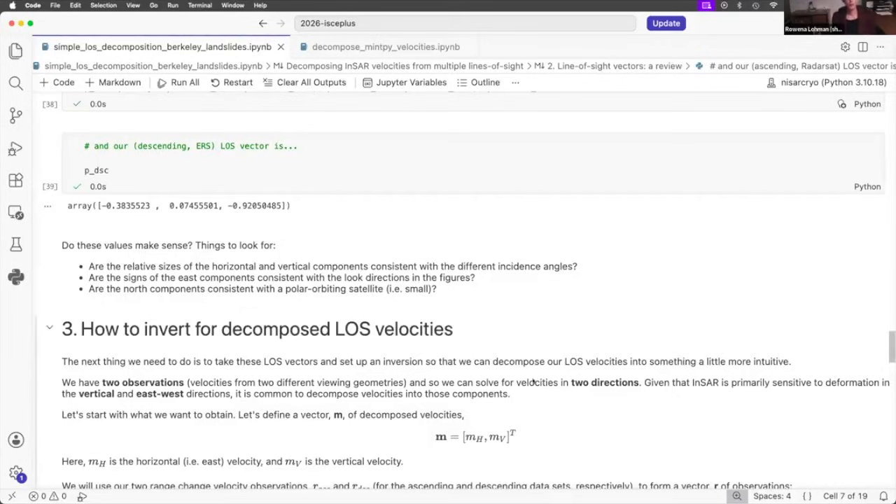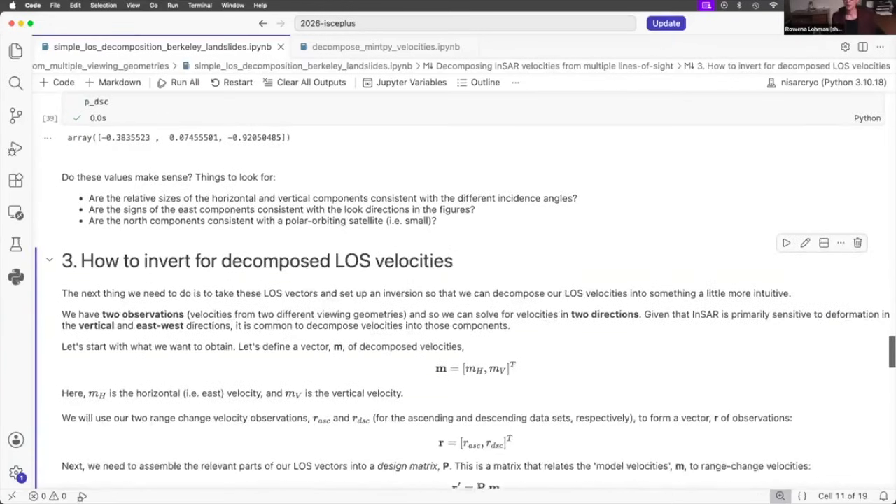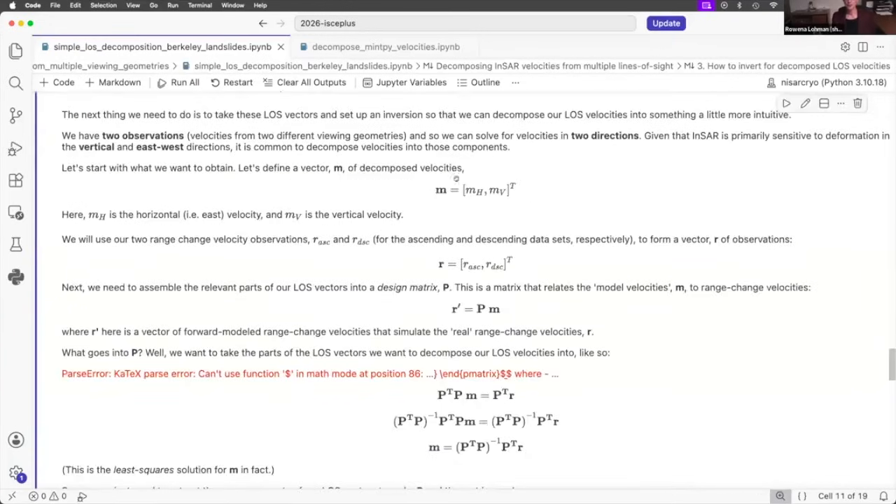And so what we're going to walk through is what it looks like if you assume the motion is all in the east-west or vertical direction. There are other assumptions you can make, but we're just going to do this one here. So we're going to define a vector, which is basically the horizontal and the vertical velocities, where the horizontal is the east-west motion. So this is what we want to know: we want to know what the east-west motion and the up-down motion is.